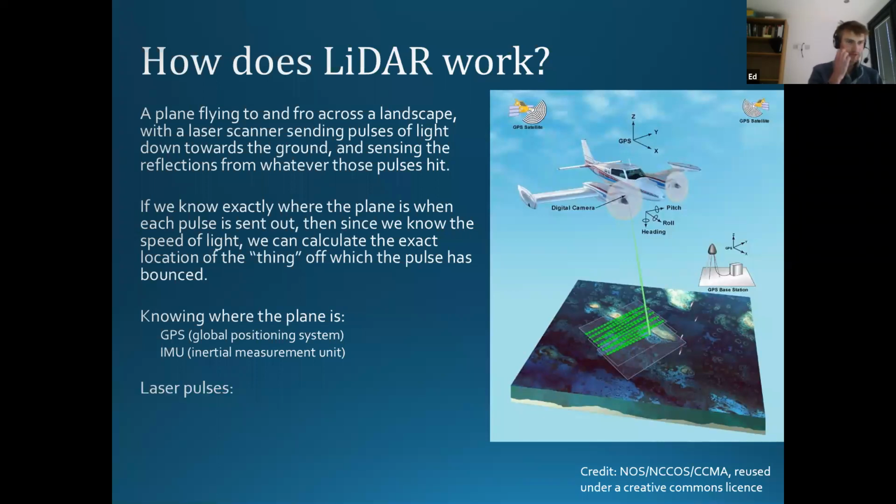Just to make things a bit more exciting, let's look at the laser pulses themselves. The ones we used for our survey were near infrared wavelength laser pulses. So pretty much like a laser pointer you'd use if I was giving this presentation in a village hall somewhere, like we used to in the old days. Similar to that, just a bit higher powered, really.